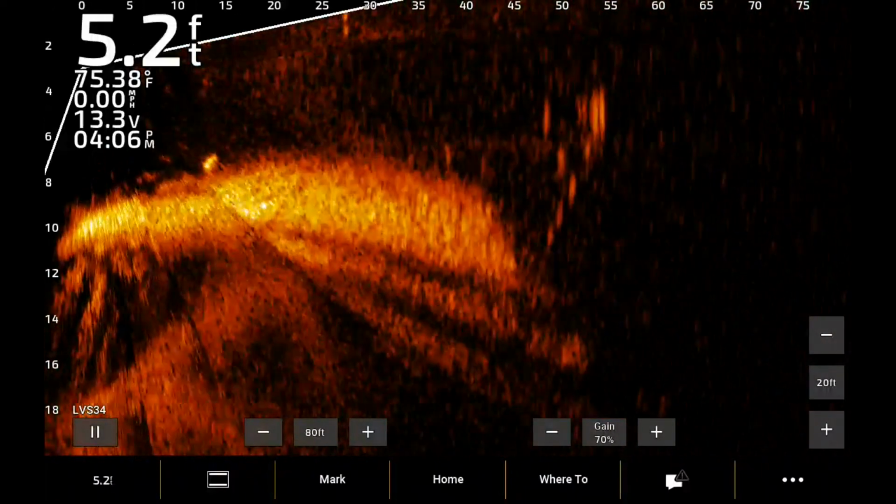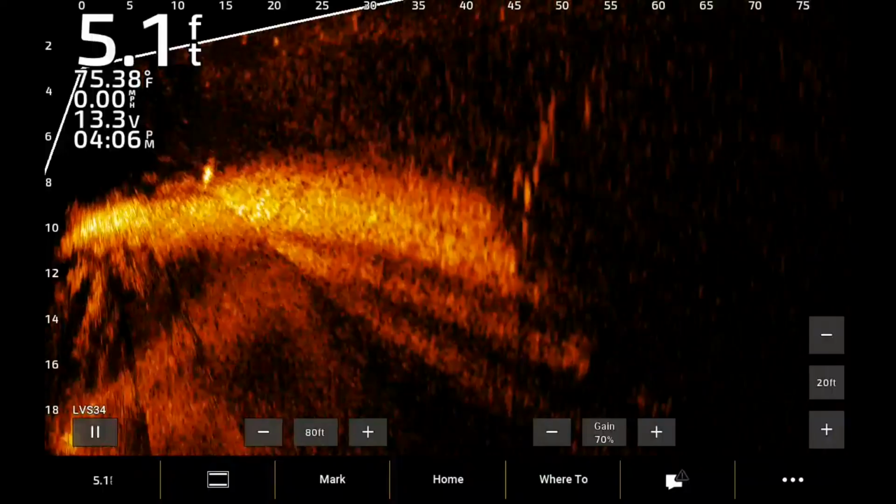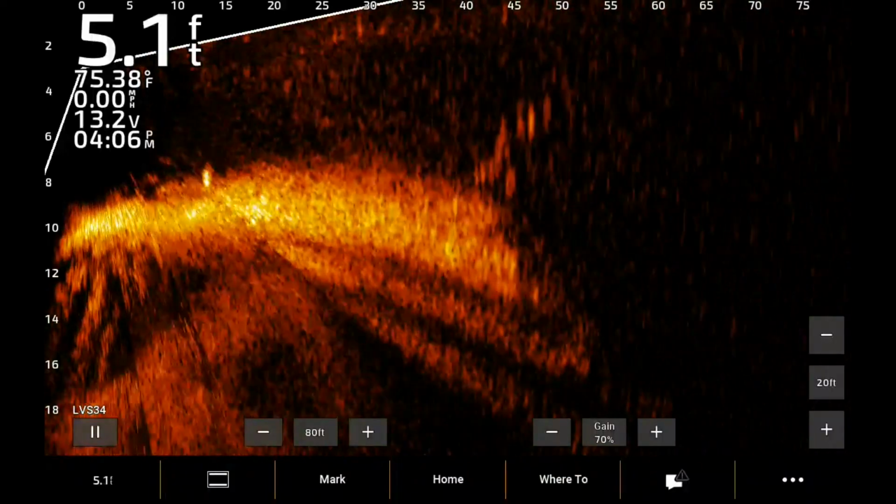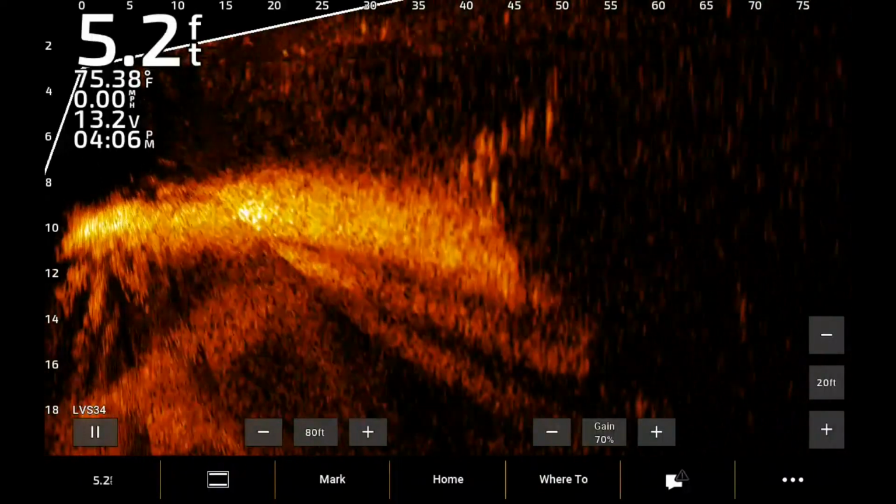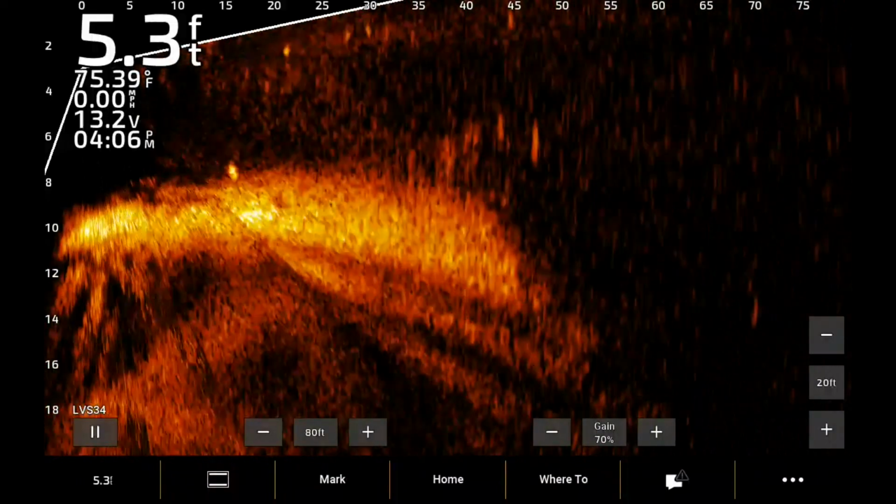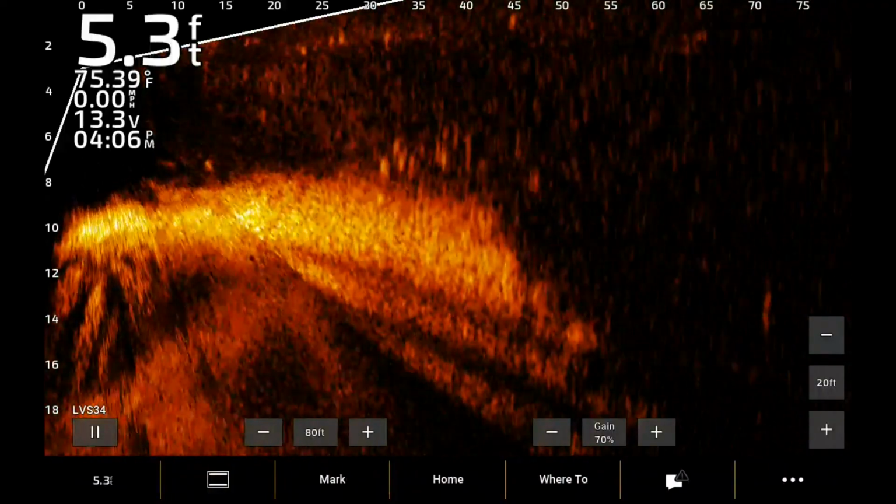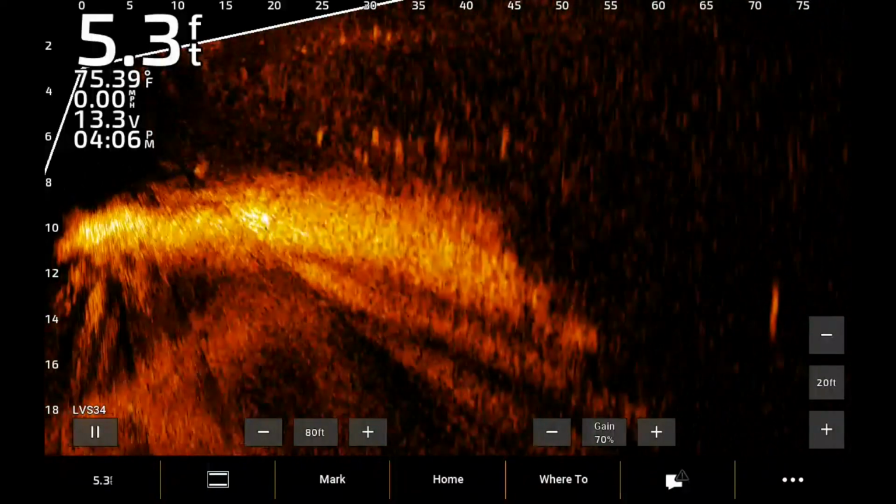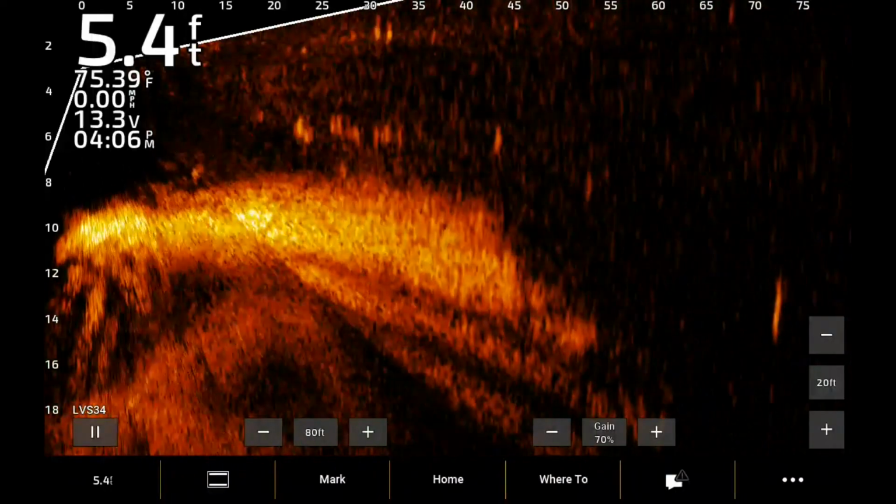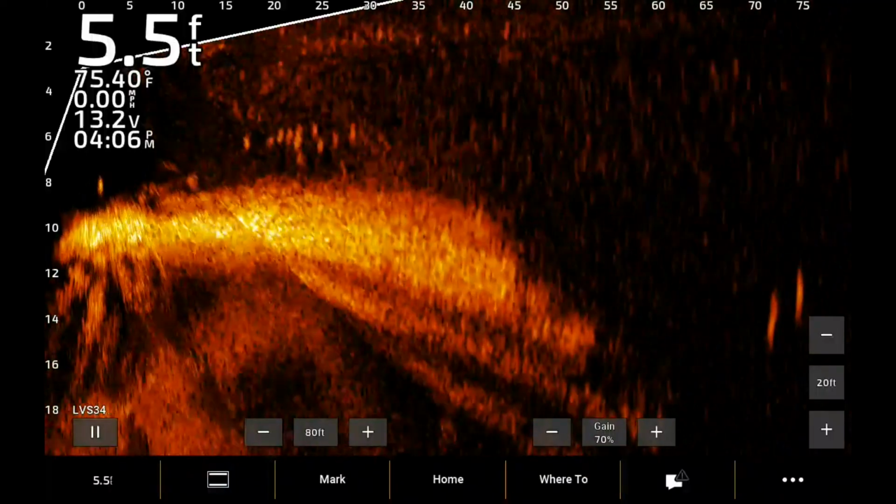Now here's a school of bass, I think. No, that's crappie. There's your school of crappie, I believe. Could be brim, or not bass. I really think it was crappie. I actually threw a minnow or something. I don't remember what I threw now. I threw something out there, and they responded to it. That might be what they're doing now. Yeah, there they are. They're after it now, but they just wouldn't bite it. You can see they're smaller.